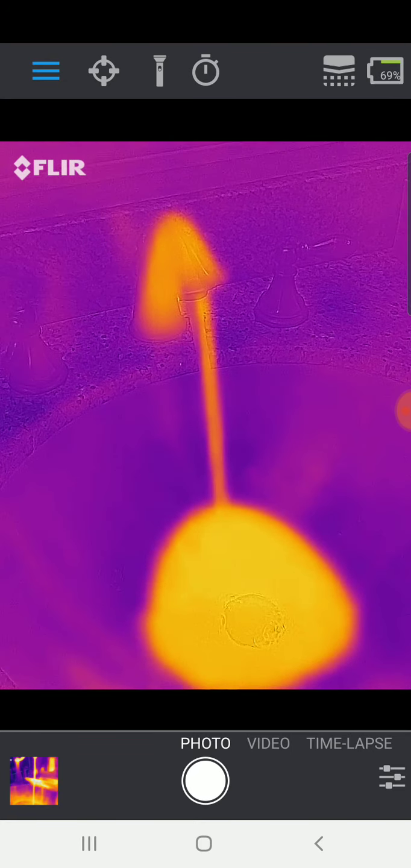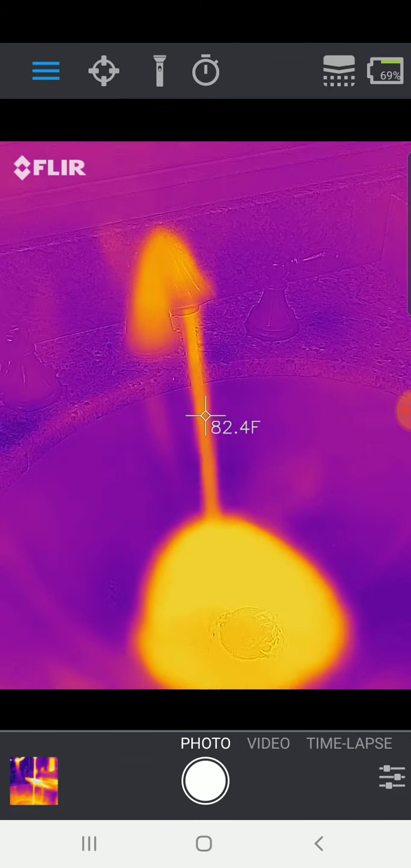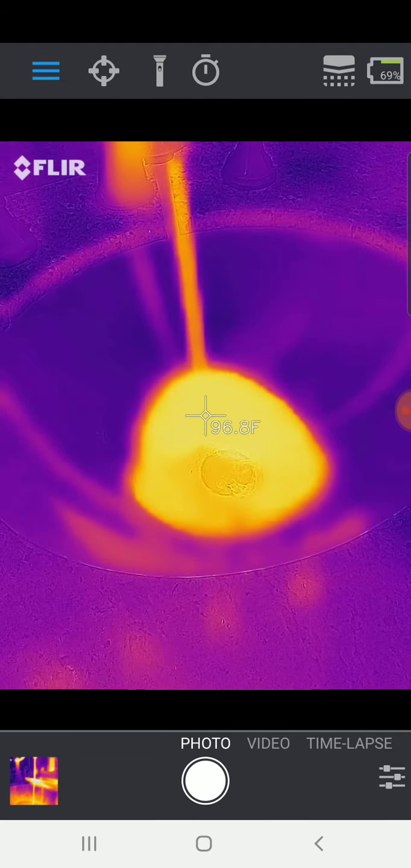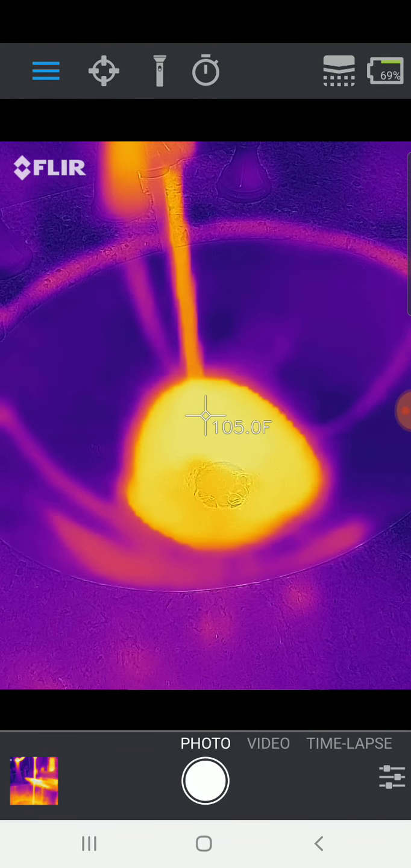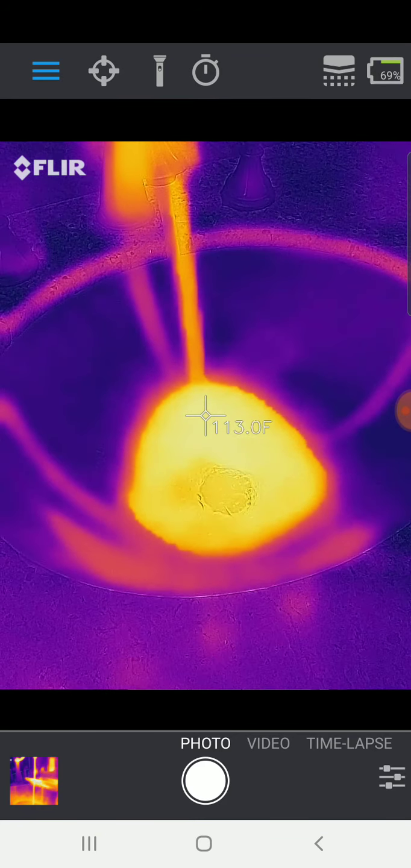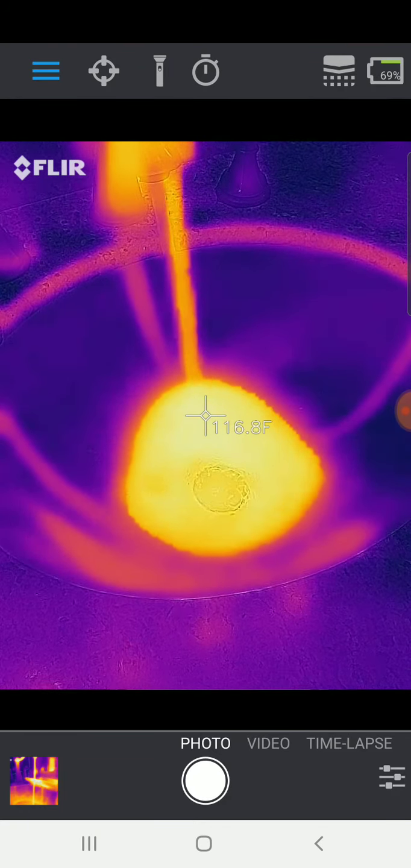Now, one thing that's, again, really helpful with the spot metering here, I'm going to turn that on. I can actually point that at the water stream and see what the temperature of my hot water is. I find it's helpful to point it at a surface that the water is actually hitting. So it's heating up, and you want to have your hot water be usually over 100 degrees, around 110 to 120. Anything higher than that, you start to risk scalding injuries. So the recommendation is to make sure that you're not keeping your water too hot. And again, this is a great way to spot check it.